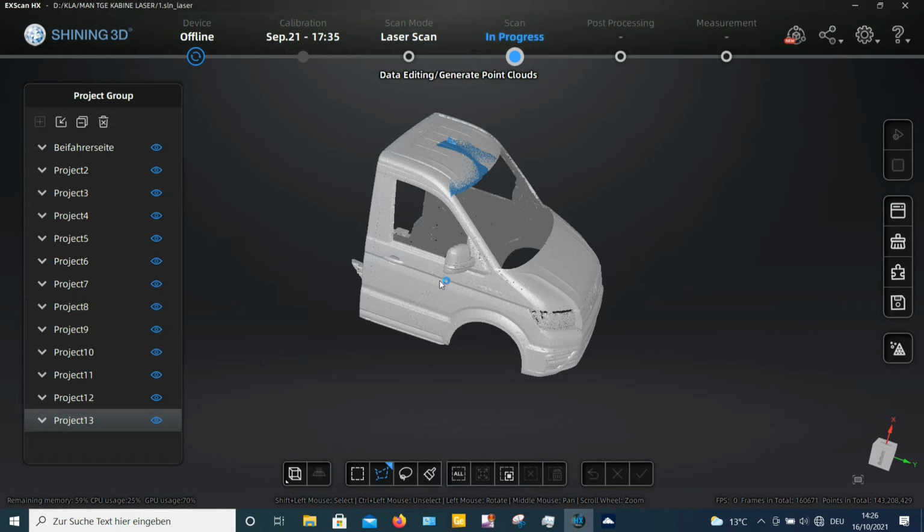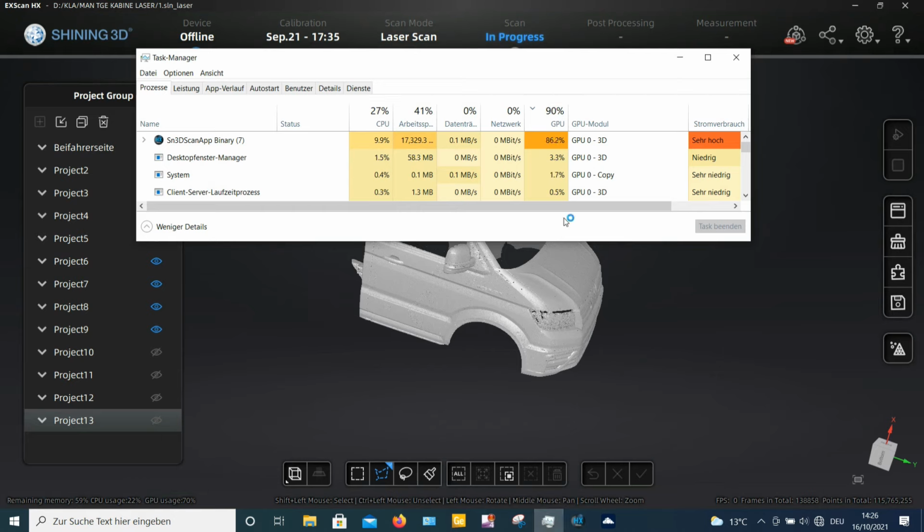And not planning the path for the scans, doing scanning with the hand scanner, creates additional problems. I will hide some bigger parts, because as you can see, this model really stresses out my GPU.